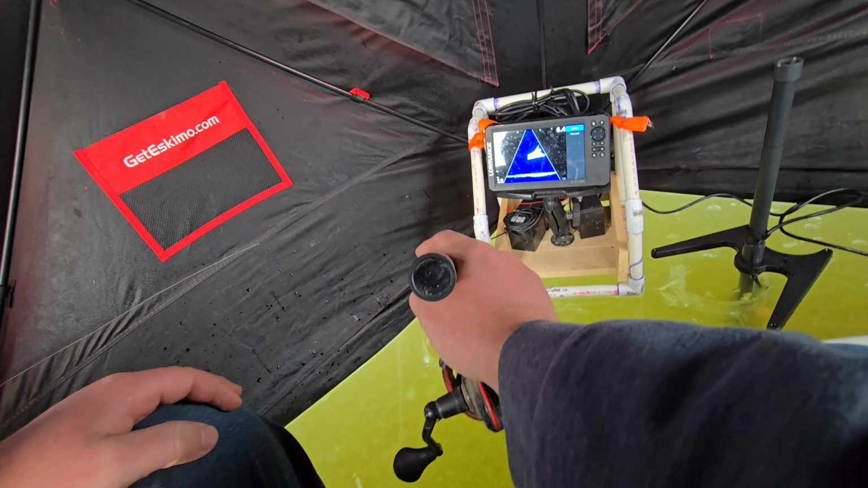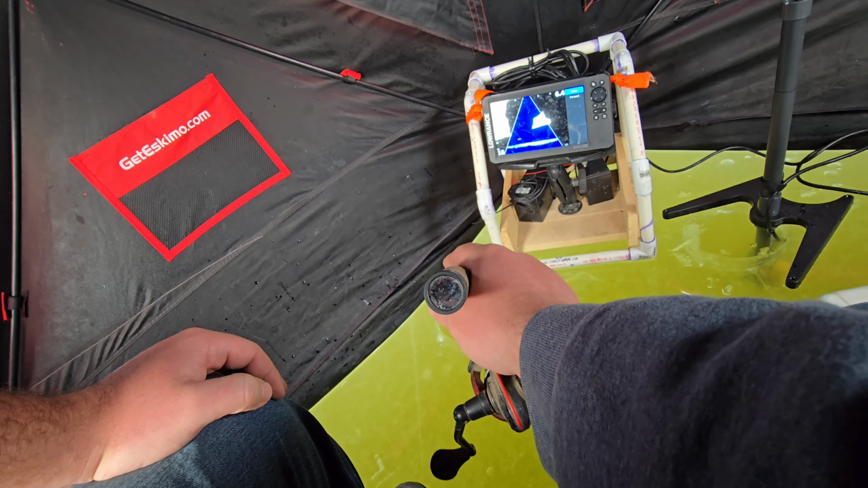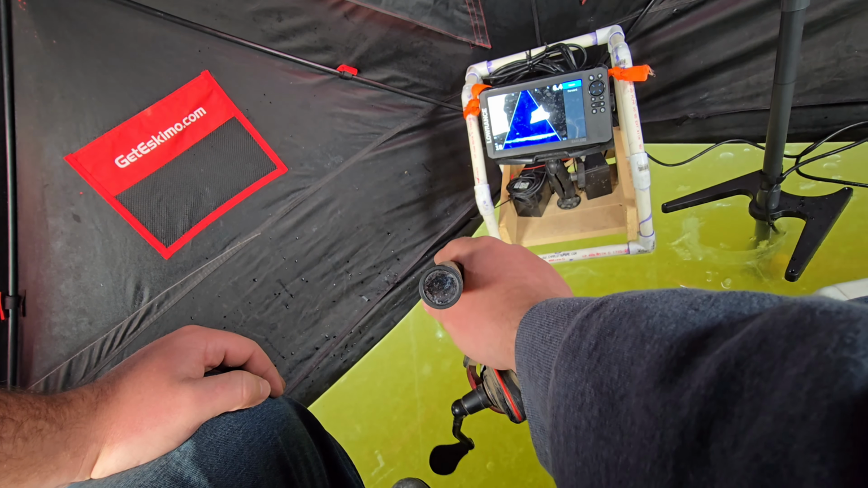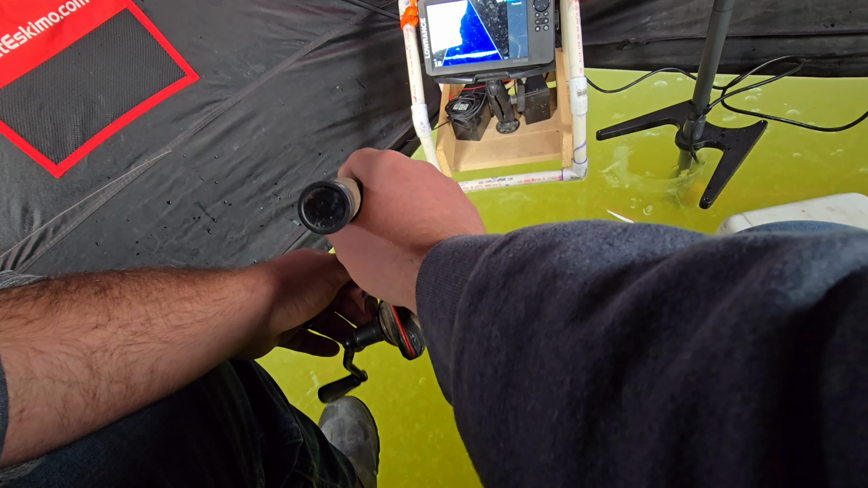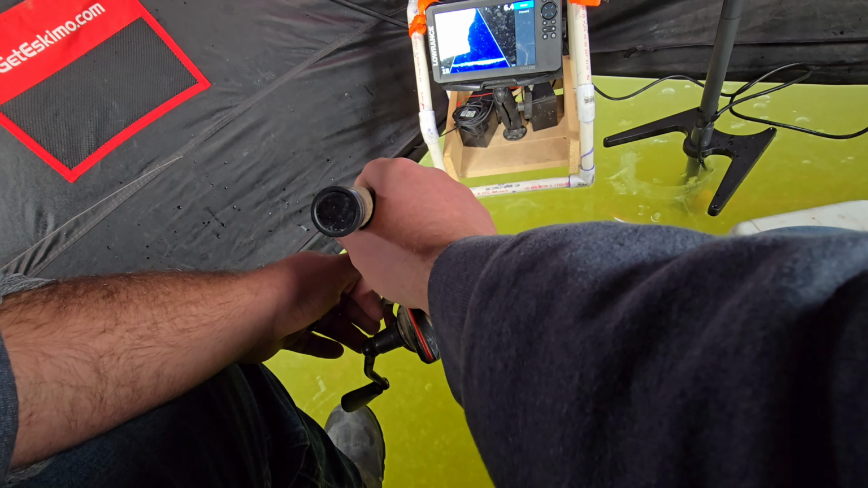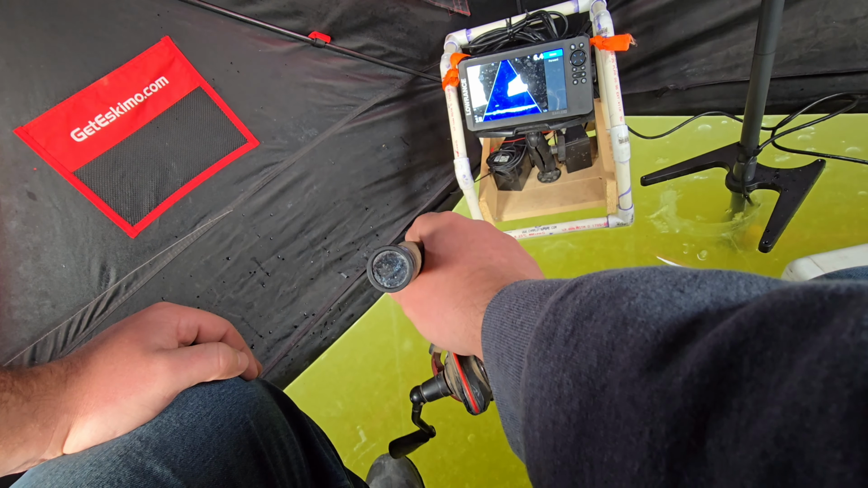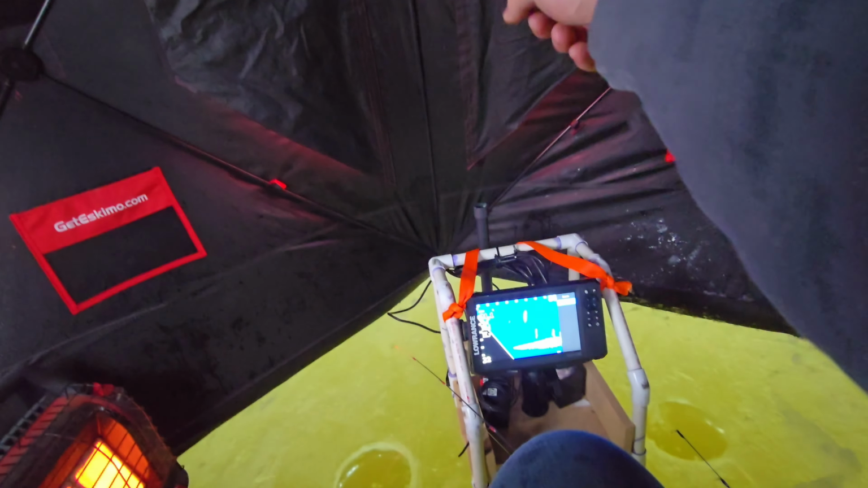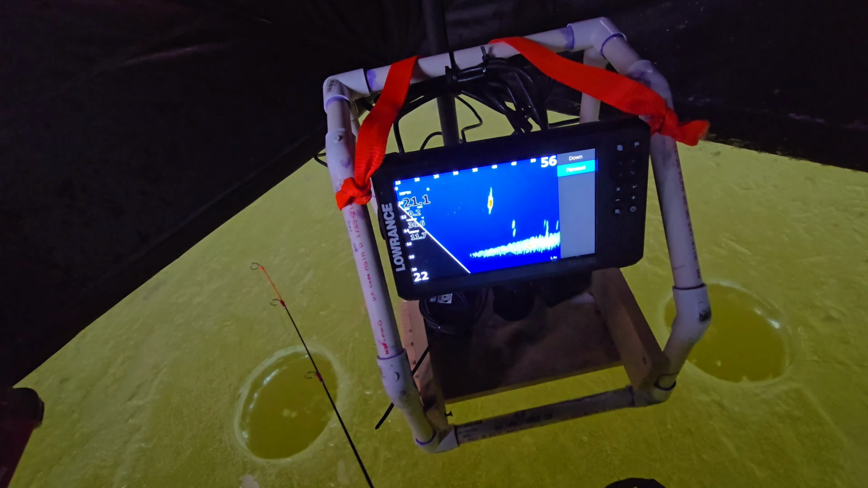So if stuff doesn't pick up here within the next little minute, which there is a fish underneath me right now. I can just see him. He's just outside of my graph, but he's there. He's right underneath my bait. He's giving it the old look-see. Well, that must just be scanned out that way. You can see everything out there.